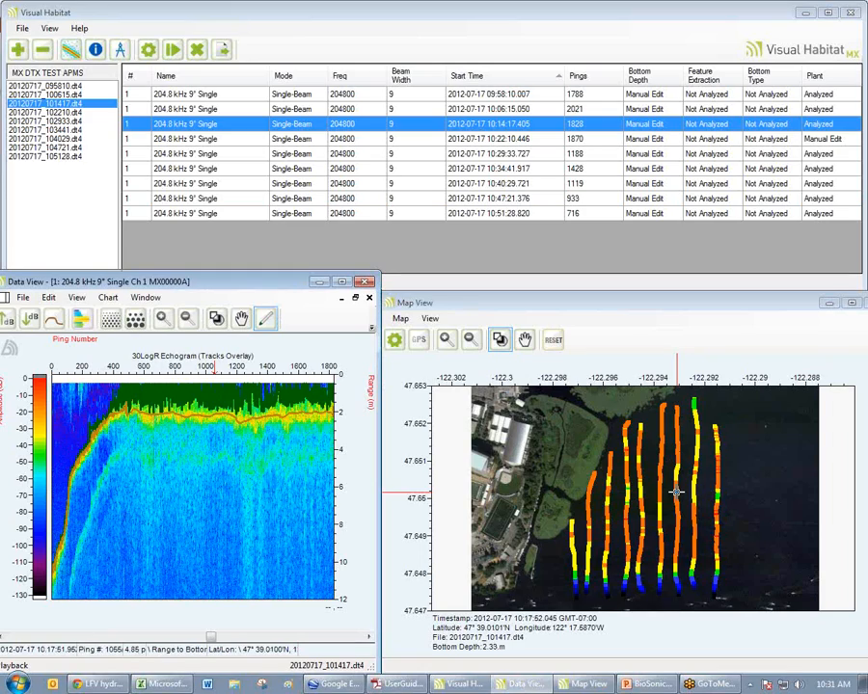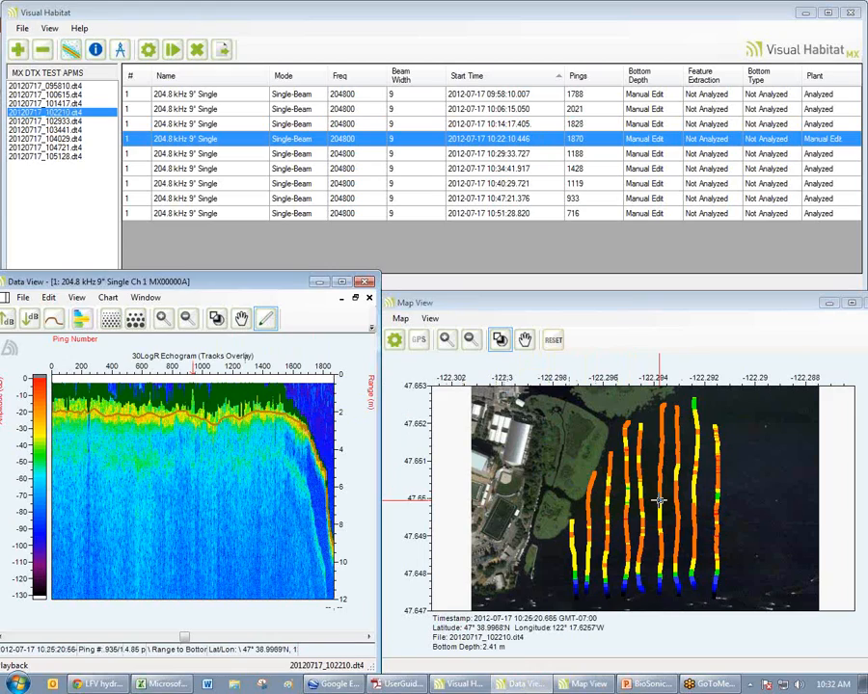Okay? So you'll see my cursor in the map is almost centered in the map here. And you'll see a red line, a red arrow right here. That is the ping for this transect. And as I move from left to right, you'll see the red arrow travel along the echogram, and it's traveling vertically down the transect. So these two views are linked.